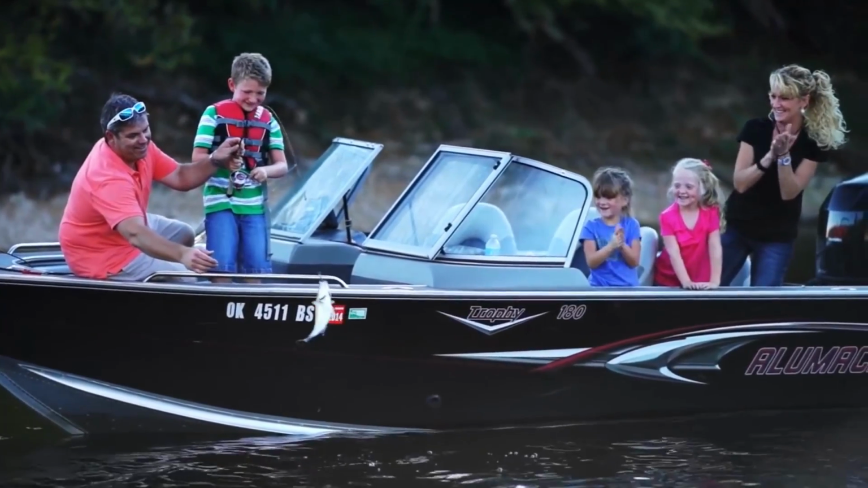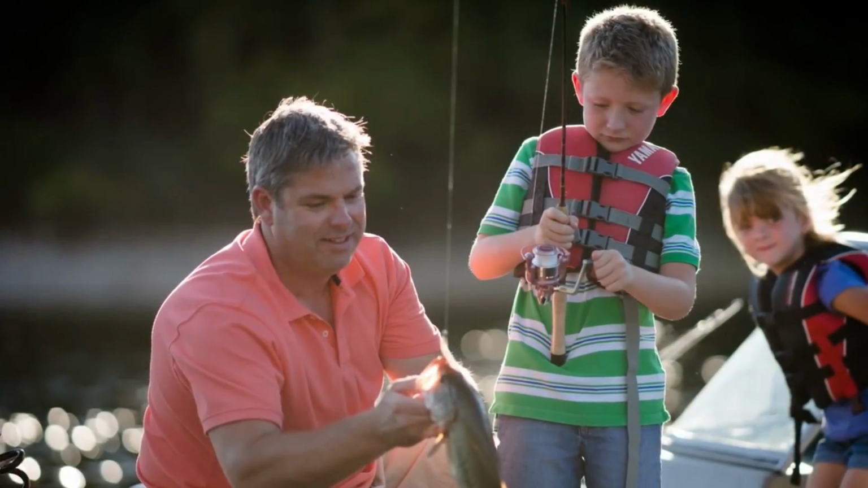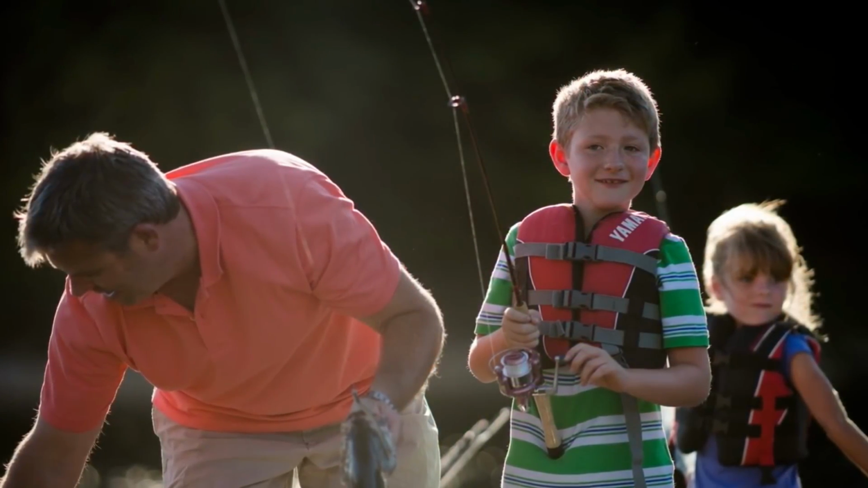Every time we see a child's face light up with his own fish on the line. When he grows up, most likely he'll take his kids fishing too. That's the way it's always been. Traditions like this.